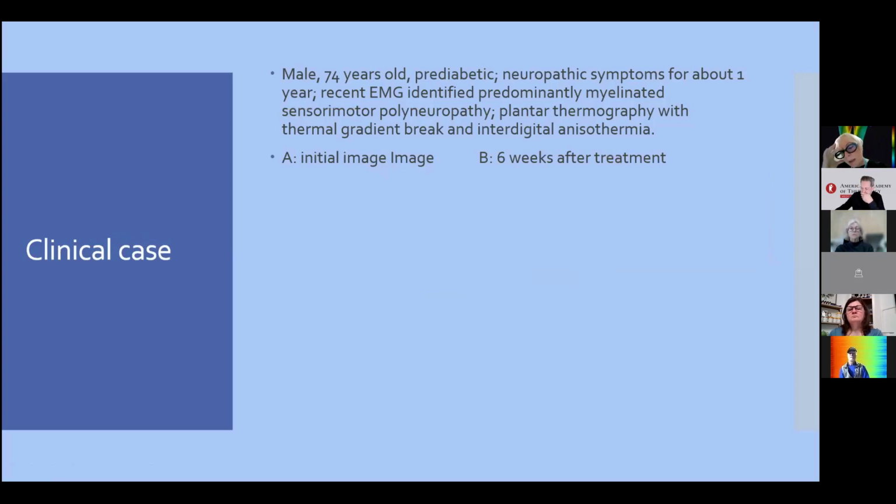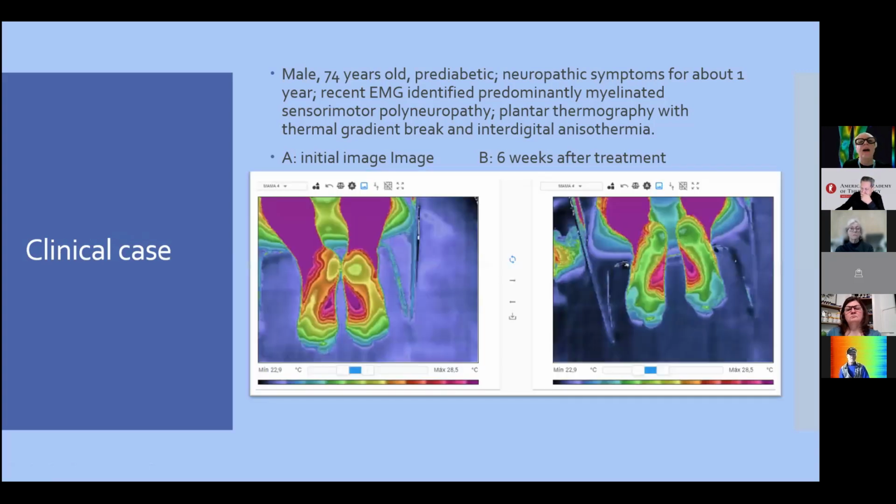Here is another application, very important for us to see this patient at different times in a treatment. We can monitor the efficacy of this treatment. Here we have a male, 74 years old, pre-diabetic.